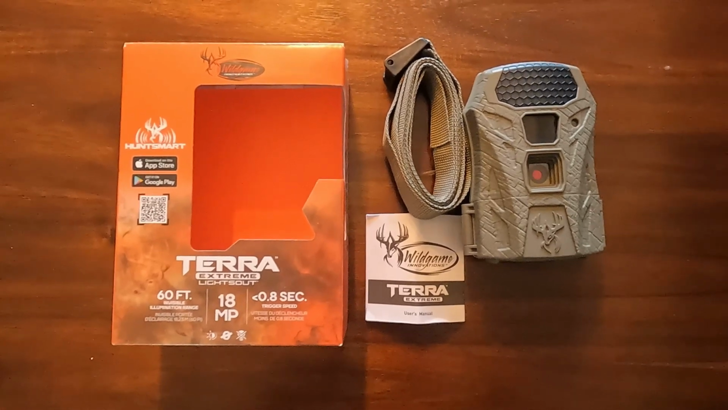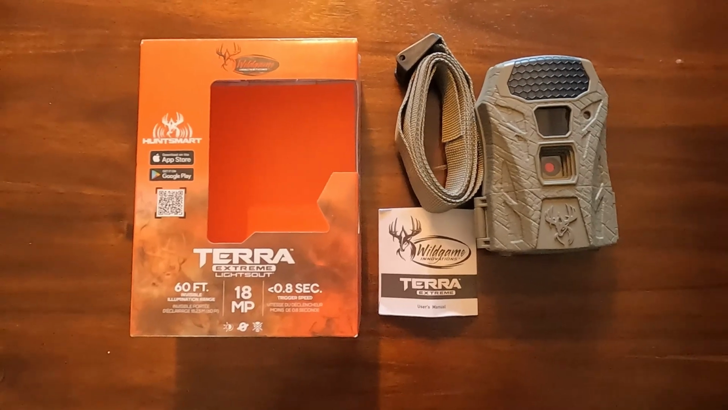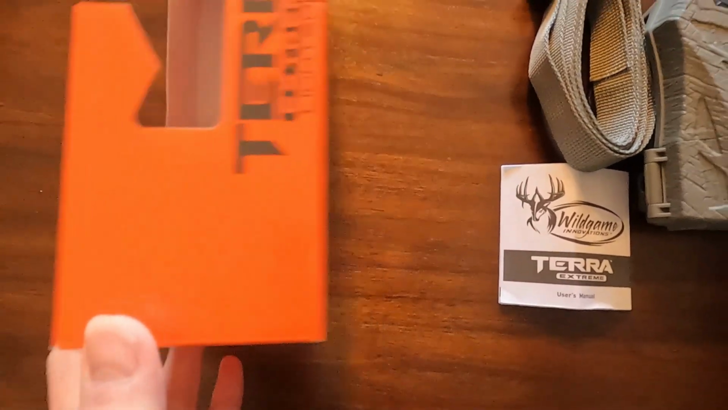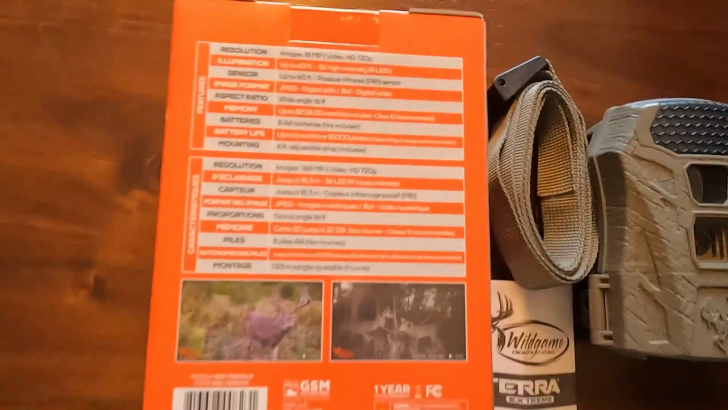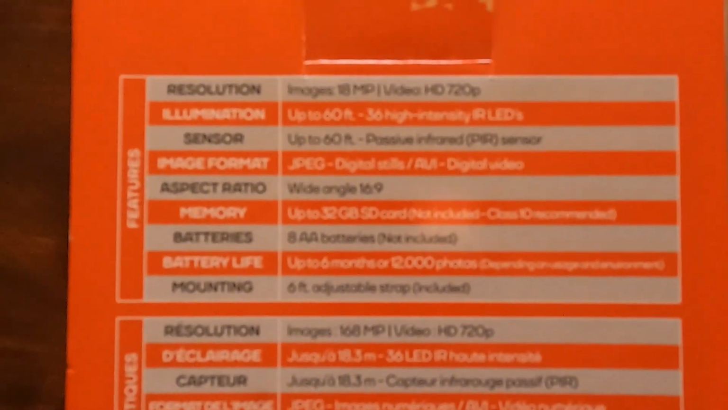Today we're taking a look at the Wildgame Innovations Terra Extreme Lightsout Trail Cam. We have our information here. We got it fairly recently. We're going to use it to keep an eye on chickens once we get them. There's the particular model we got. Resolution appears to be pretty good for what it is.